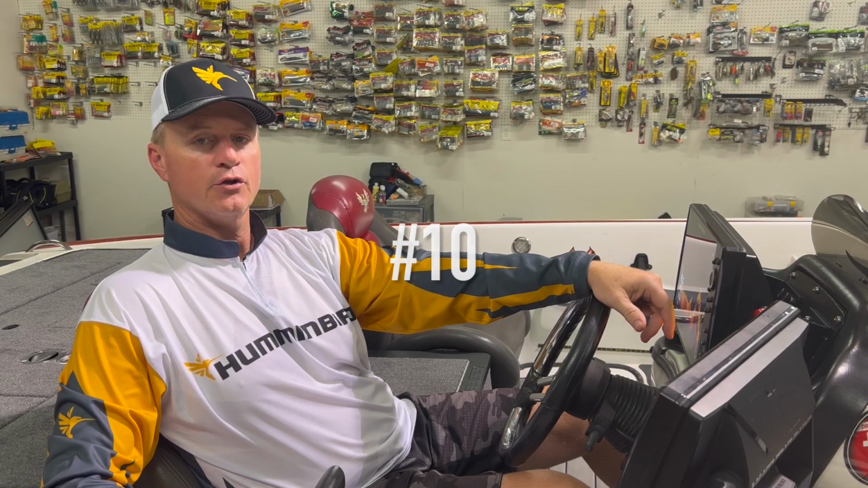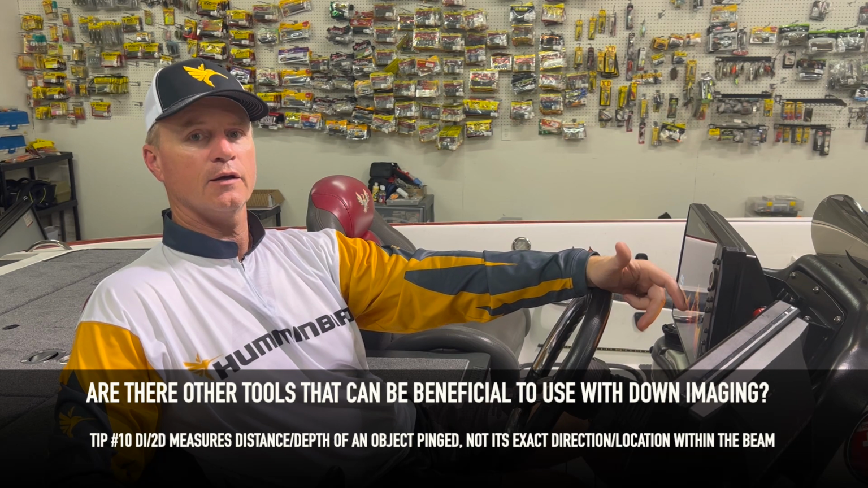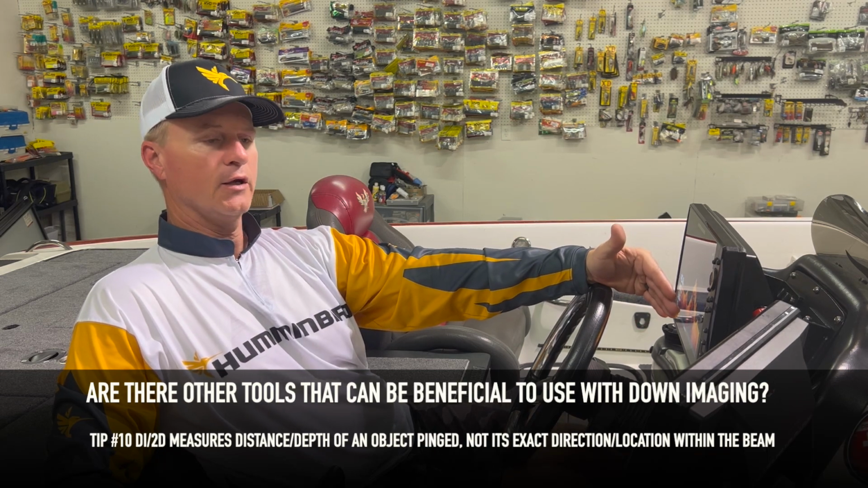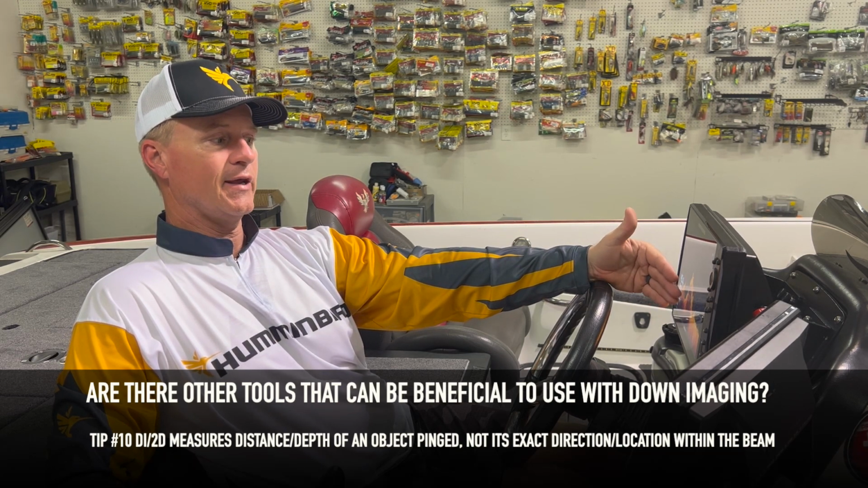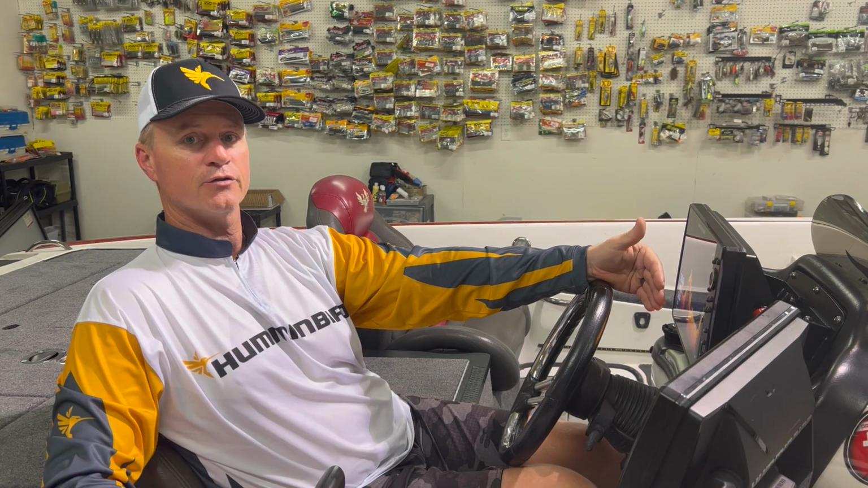Absolutely. Using a combination screen of 2D and DI can be very beneficial when evaluating the sonar returns. Always remember, when you're looking at your screen, that 2D and DI measure distance from the transducer, not direction. So there's really no way with DI or with 2D to determine the exact location of that fish within the sonar beam.